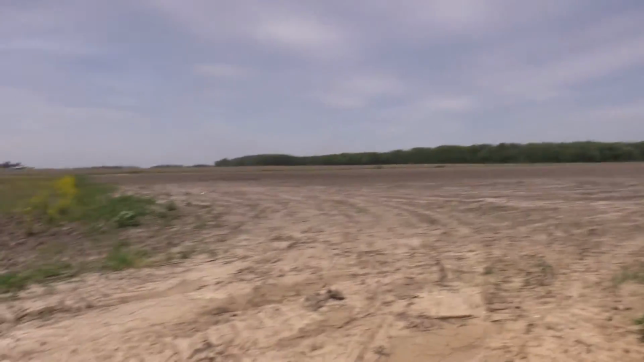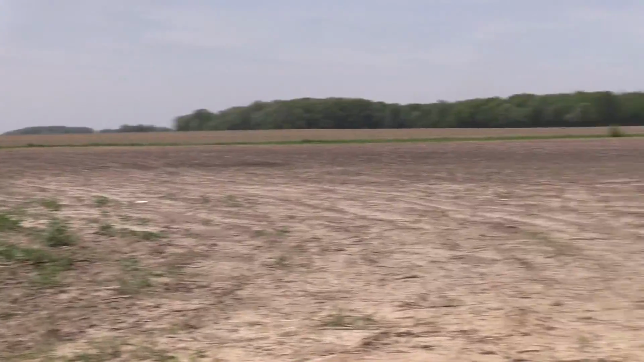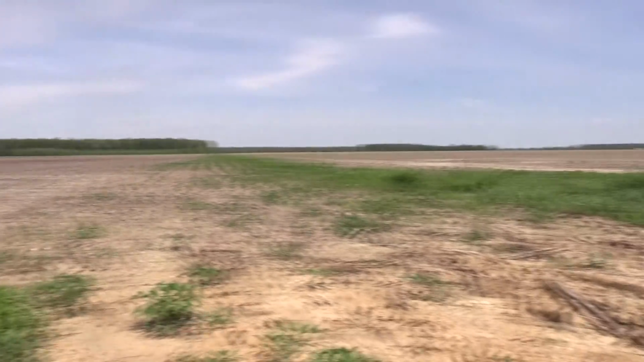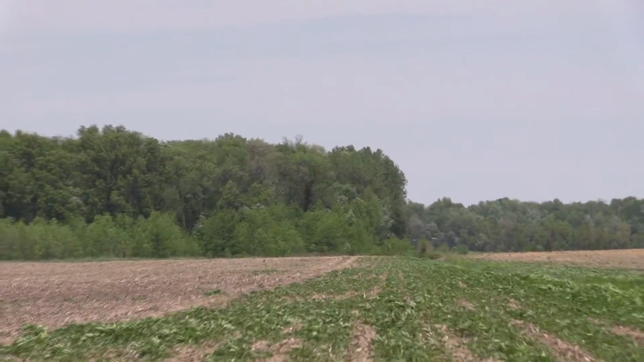There is also a ditch that runs right here. You can see this green grass, and it runs the whole length of the field back, but also right beside me there's a ditch, and it runs the whole length back to this point, which you can see right there.